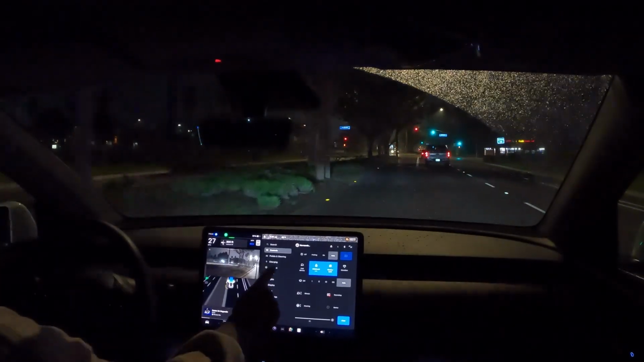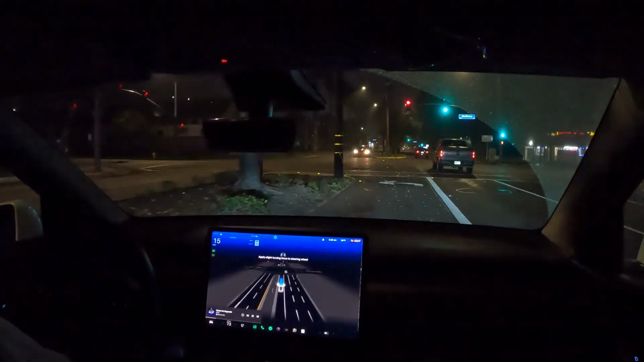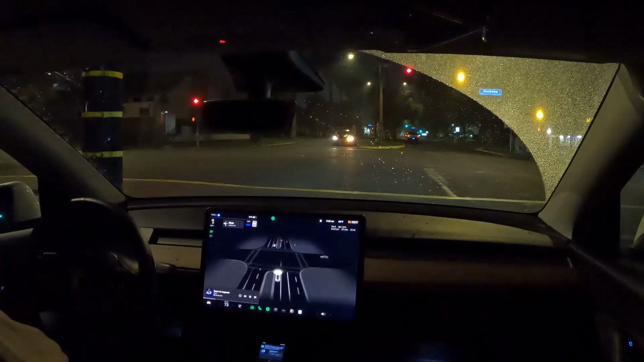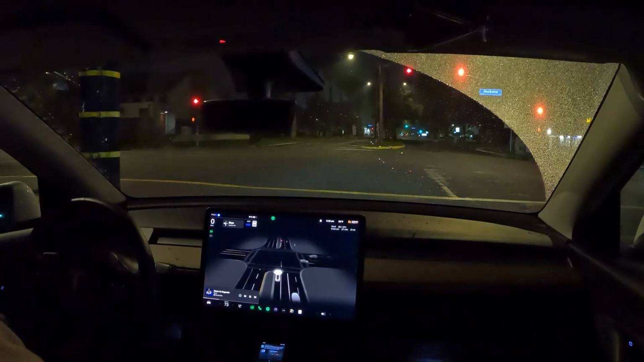I want to show you guys that I do have automatic set speed offset on. I do have that feature turned on, so that's one of the settings that I've been using on all my videos lately. But anyways, yeah, let's go check it out and see how FSD does. Again, it's going to be about 21 miles, 27 minutes away.